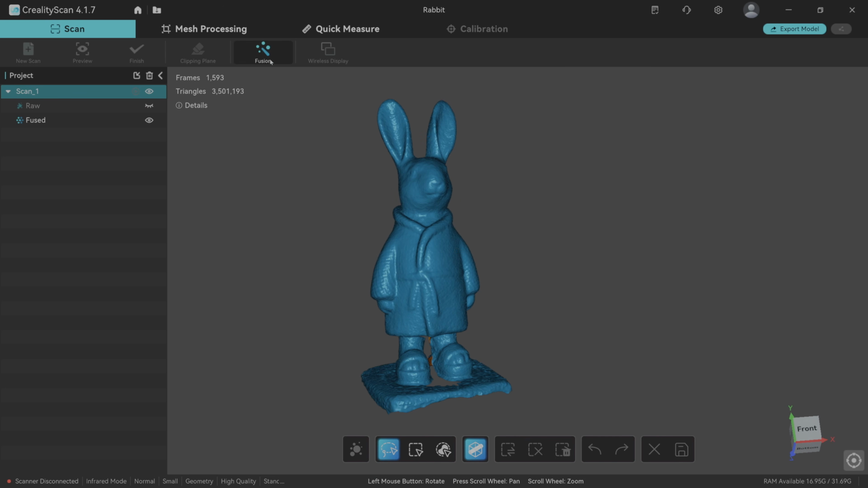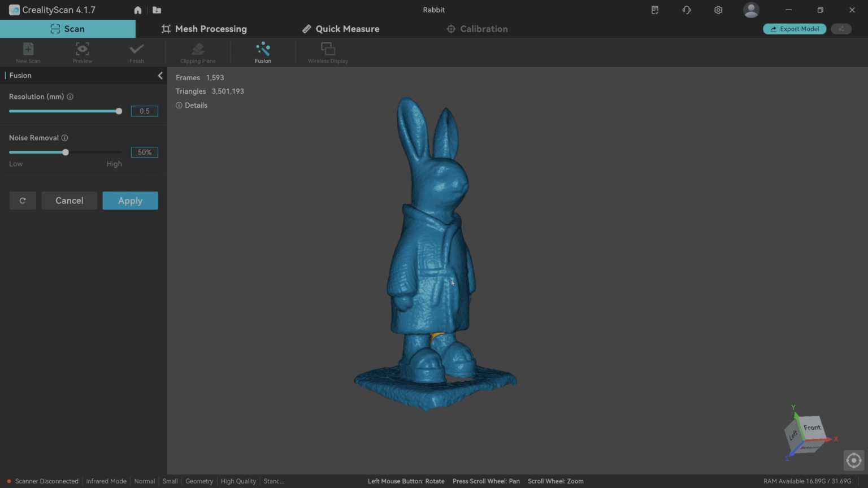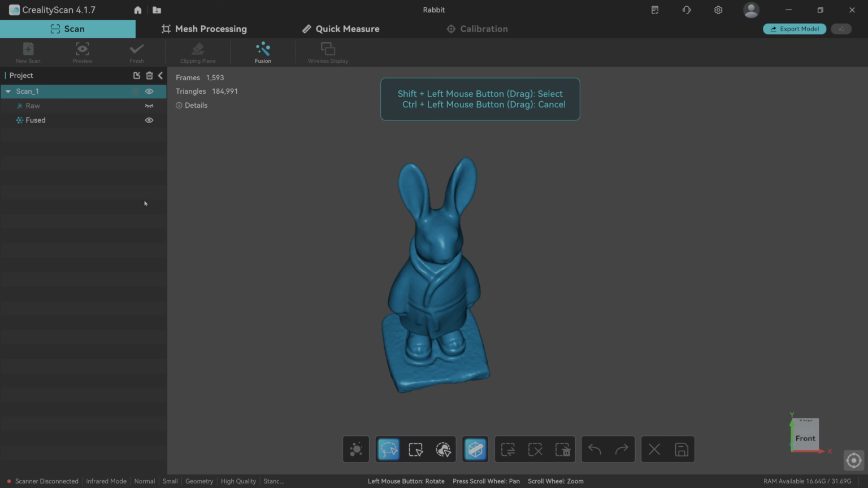Okay, so for the next one then I'm going to go to Fusion again. You can do this as many times as you like. And I'm going to put this up as high as it will go, and it's 0.5. So basically it's telling it now that I want the stars in the universe to be no closer than 0.5 of a millimetre. And again, I'm going to leave the noise removal at 50% and start the timer.